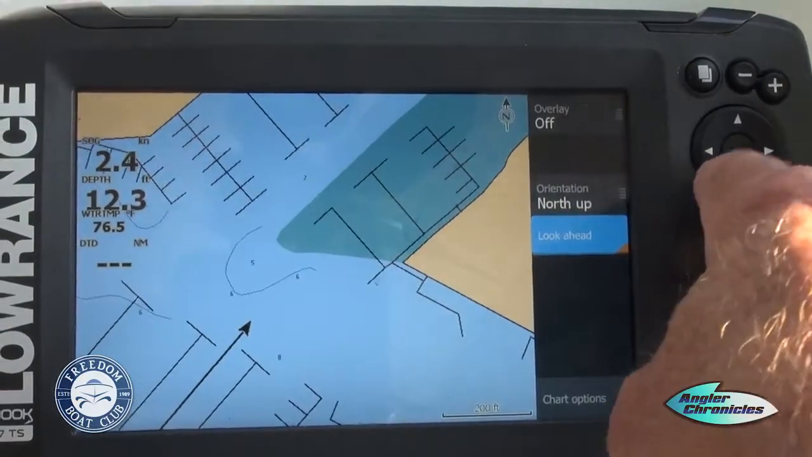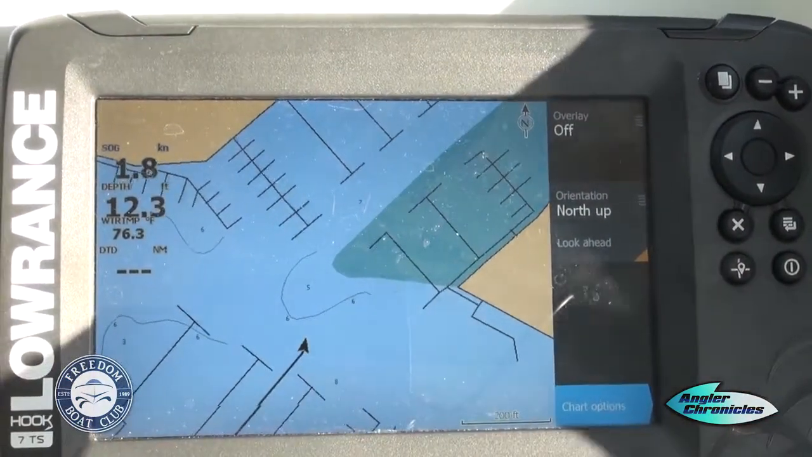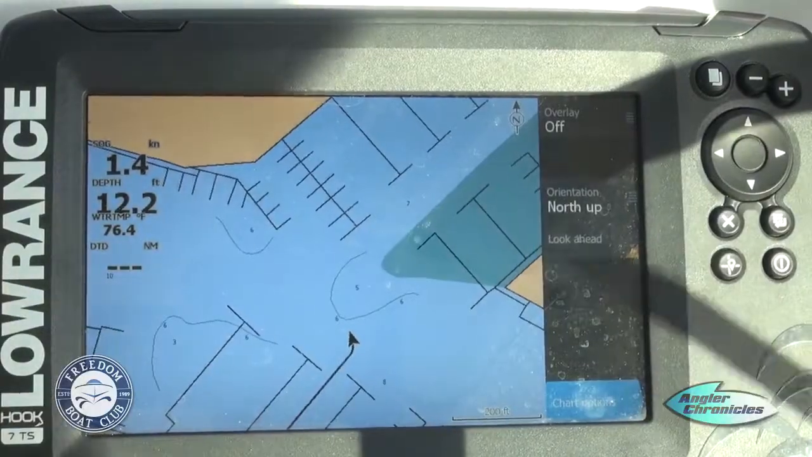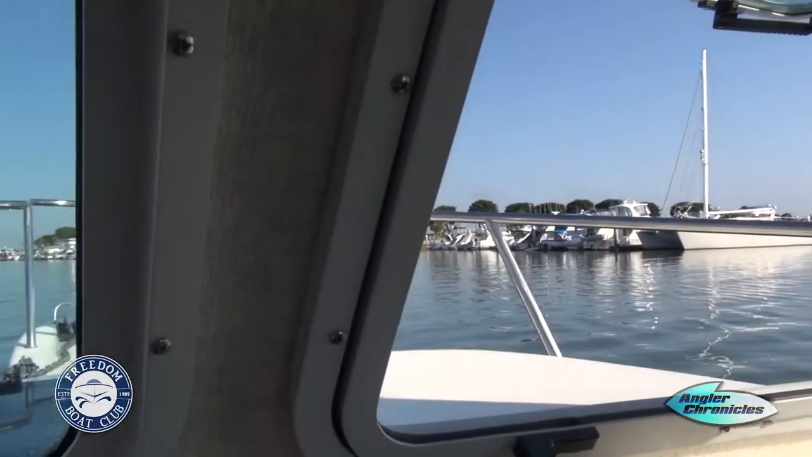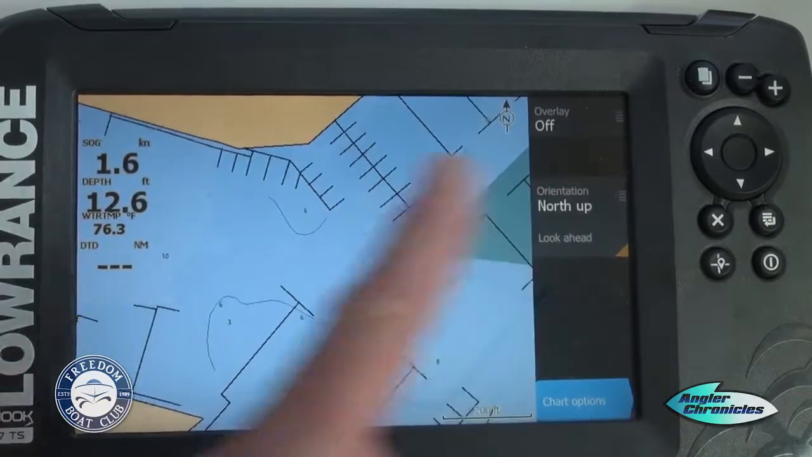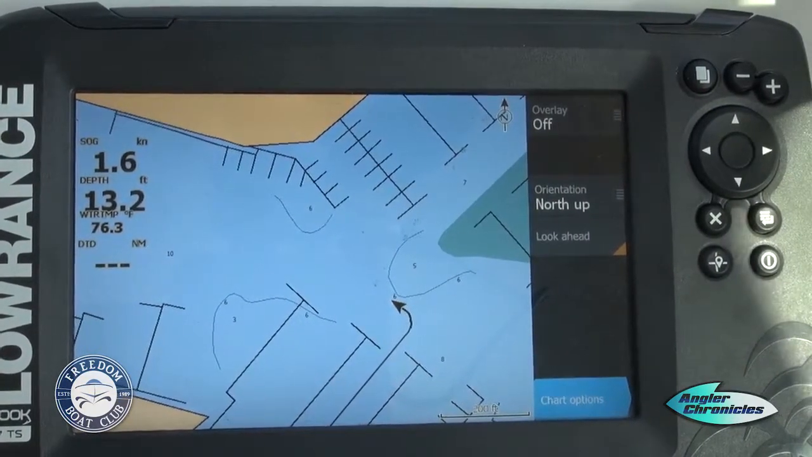Also, your chart options for all of you guys that have charts. We'll talk about this a little bit later, but we do. Oh, excuse me. Notice on your boat now, we're headed a little bit more north, so now it's pointing straight up the screen, and you can see your north up. That indicator arrow is always at the top right-hand corner. It will give you where your boat's headed in relation to north.